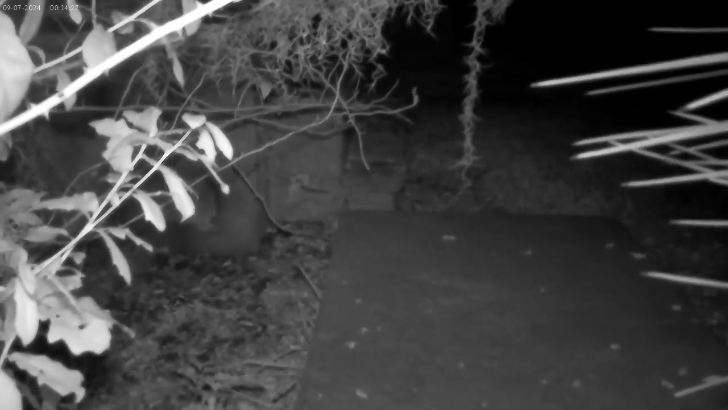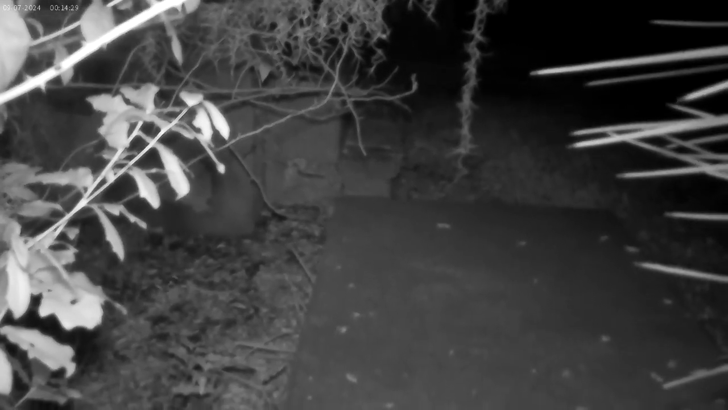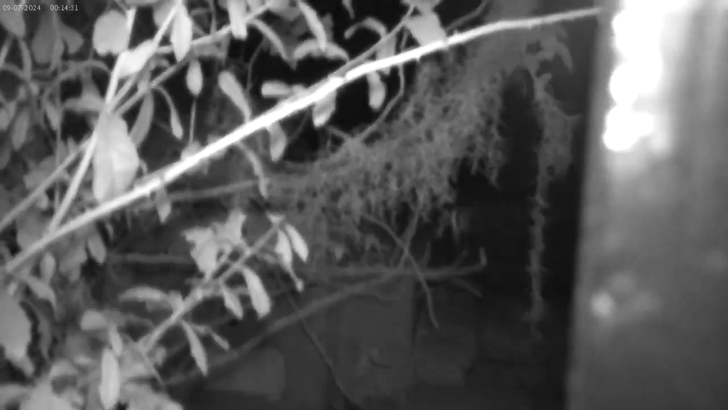Rose, we're still near Philadelphia Alley, the house that cameras, we got them all up against the fence. Chris, you got your camera running on there? Yep.